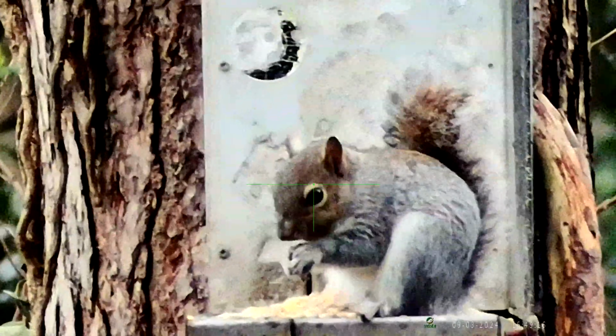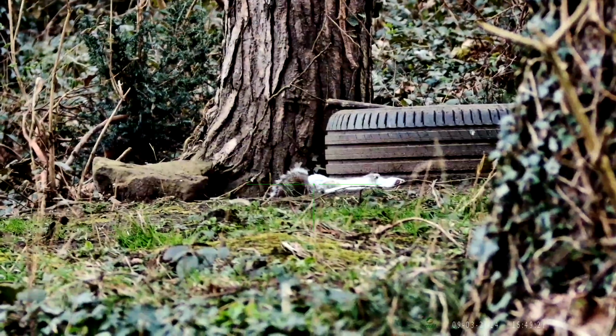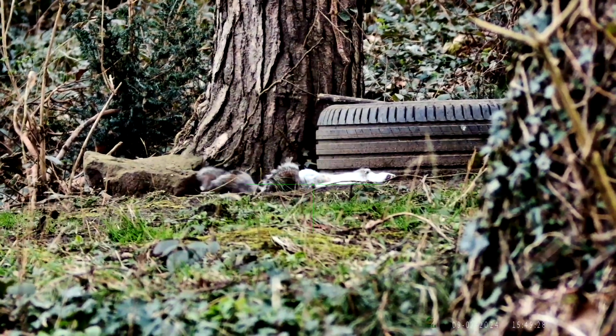It doesn't realise it's having its last meal. It's just laid at the back of its pal. Good night.